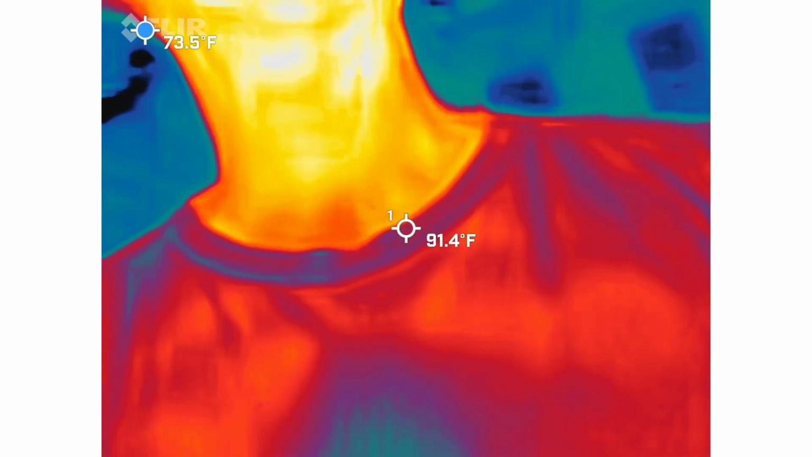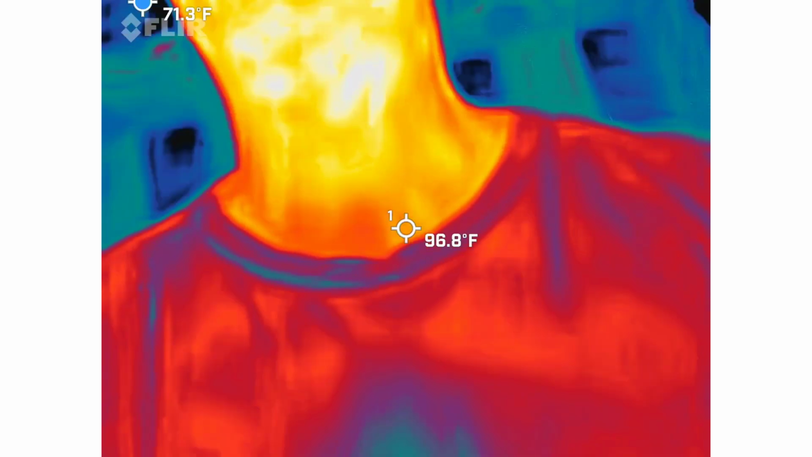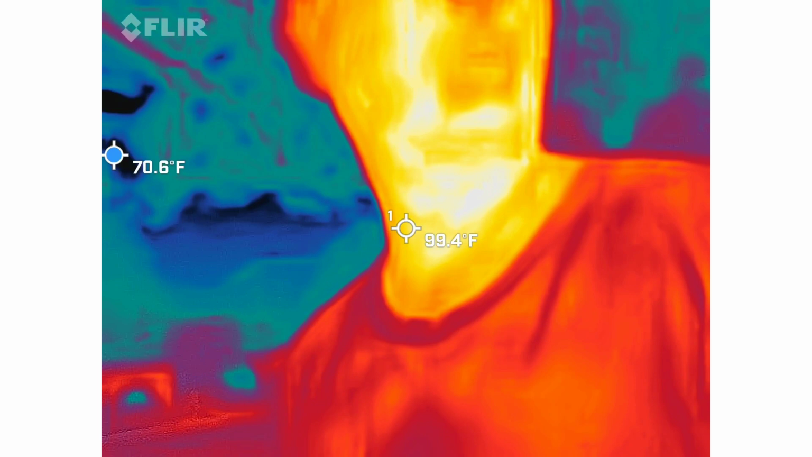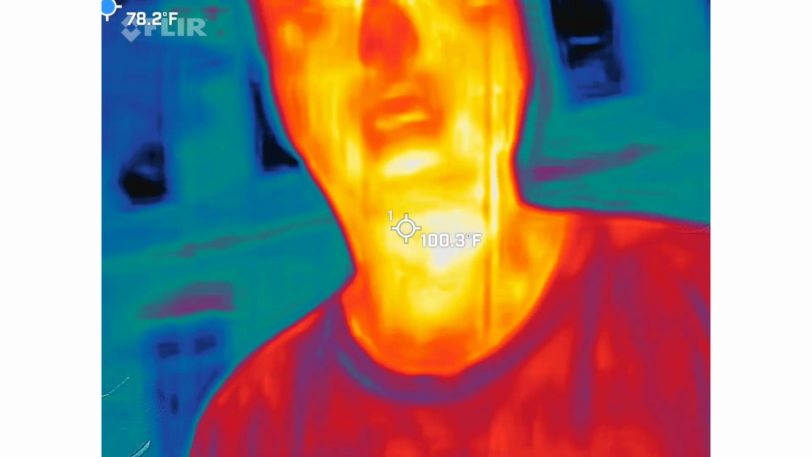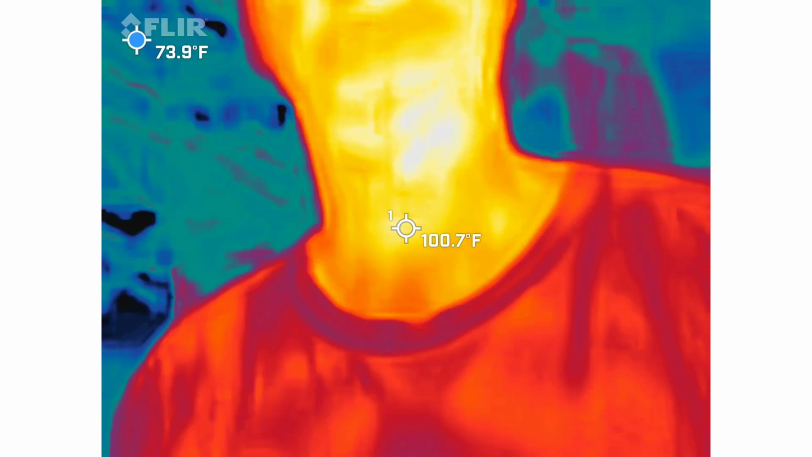This is a FLIR camera. What does that mean for you? This is what firemen actually use to help save people. This is the real deal. This is not some phone app. Can everybody see me in there, the red, orange, and yellow guy? Sorry, fellas, but that means I'm the hottest thing inside the video. So yeah, that works great on a bridal party. Maybe not this group so much.